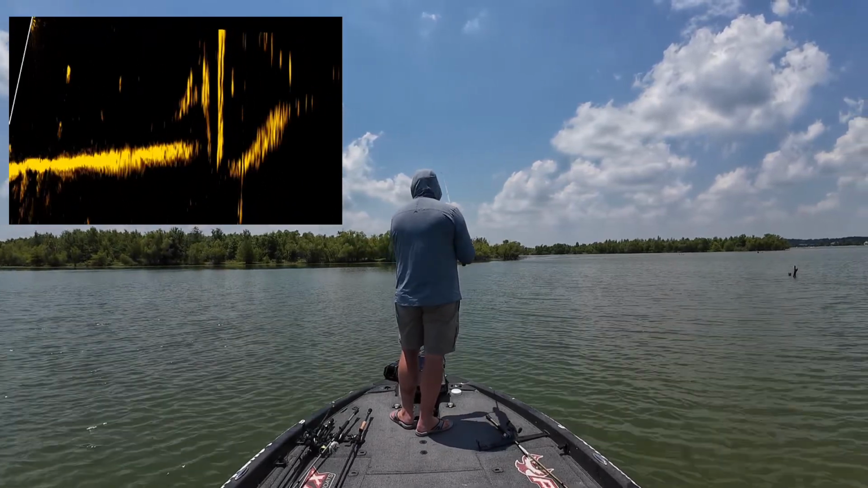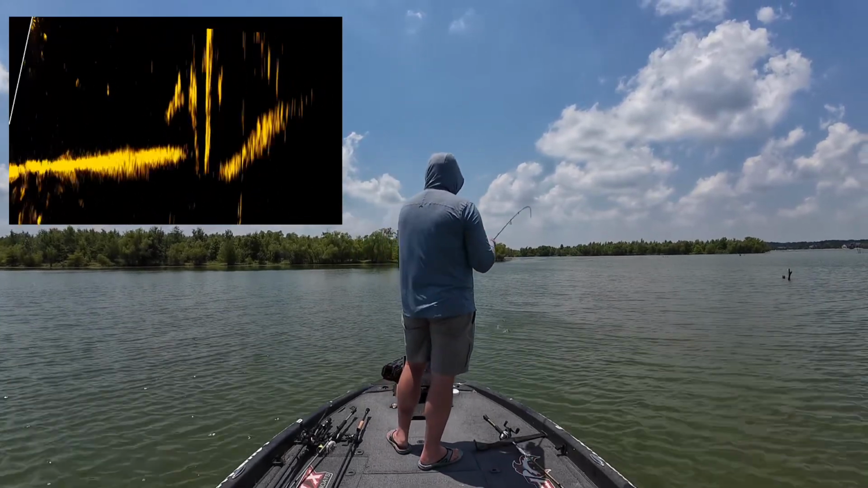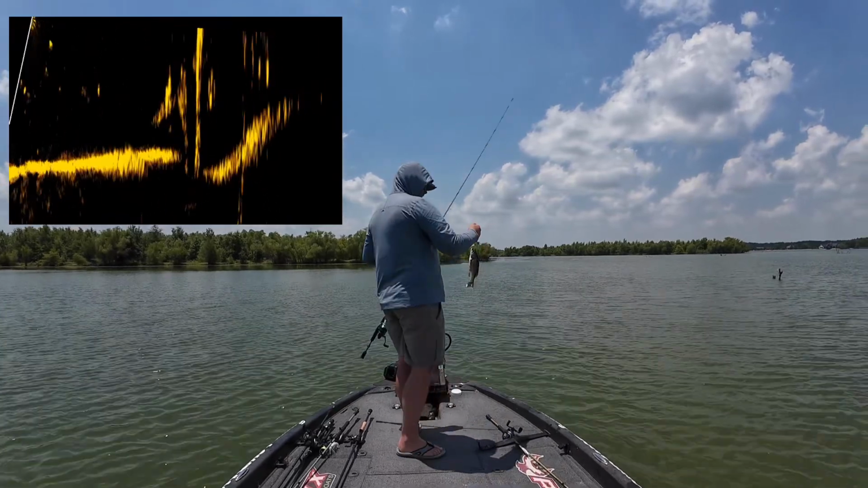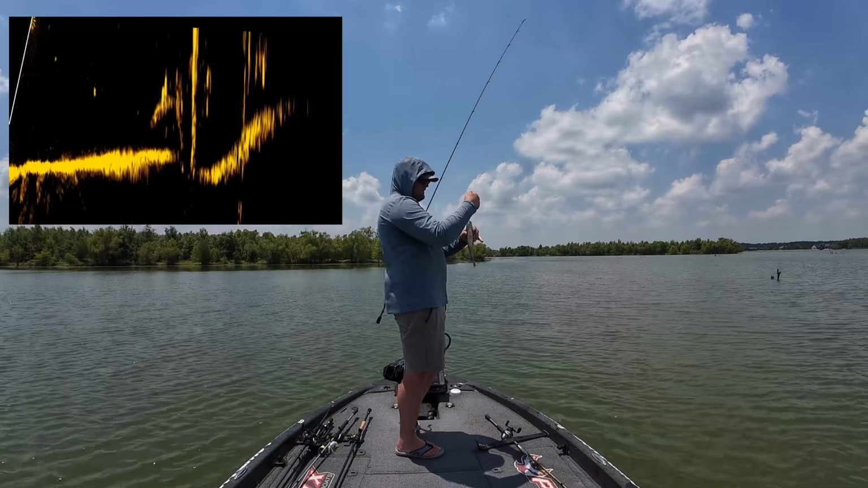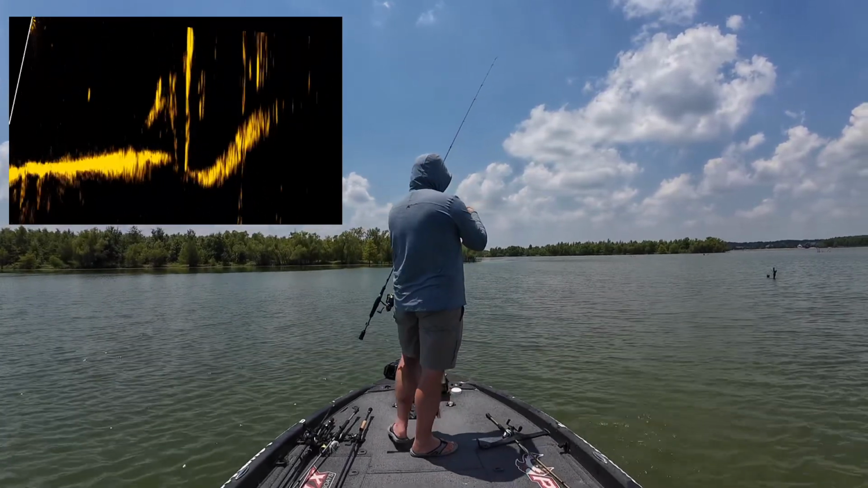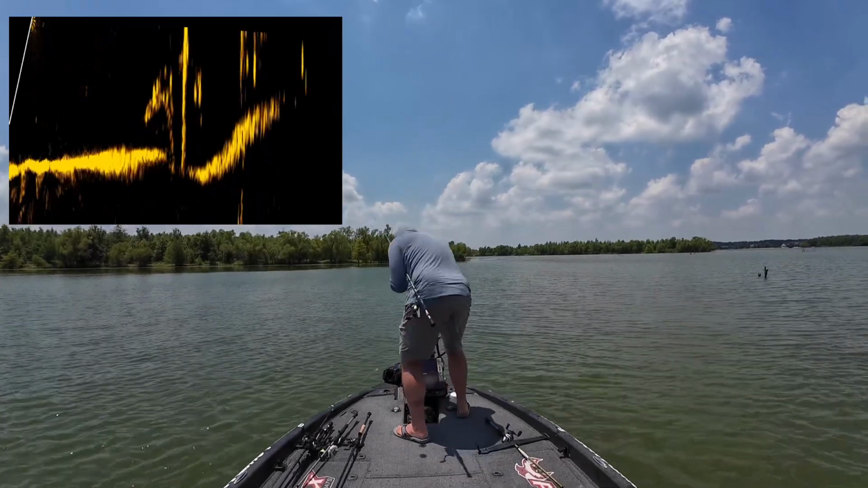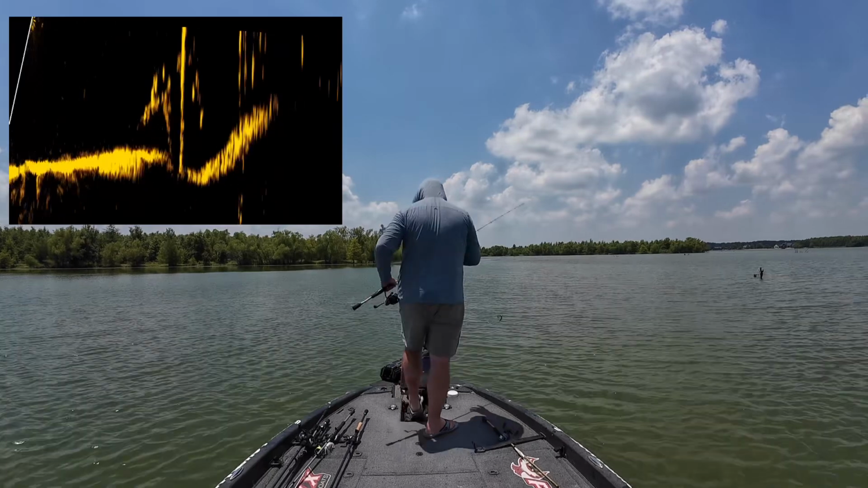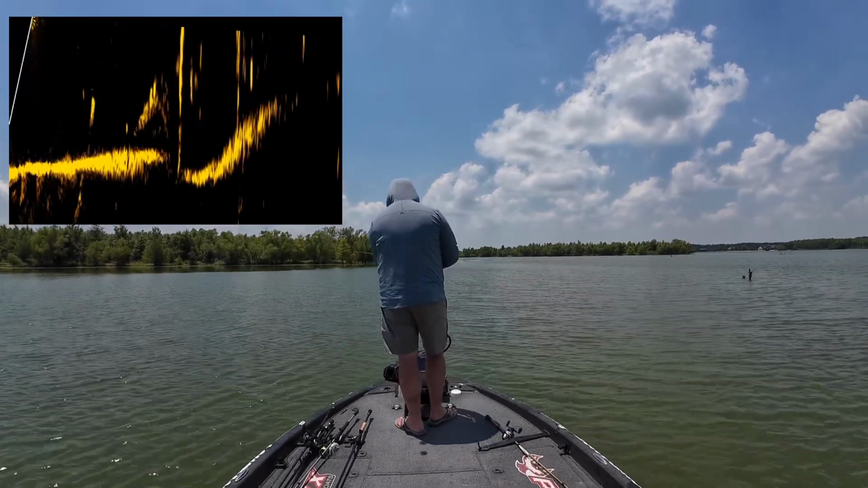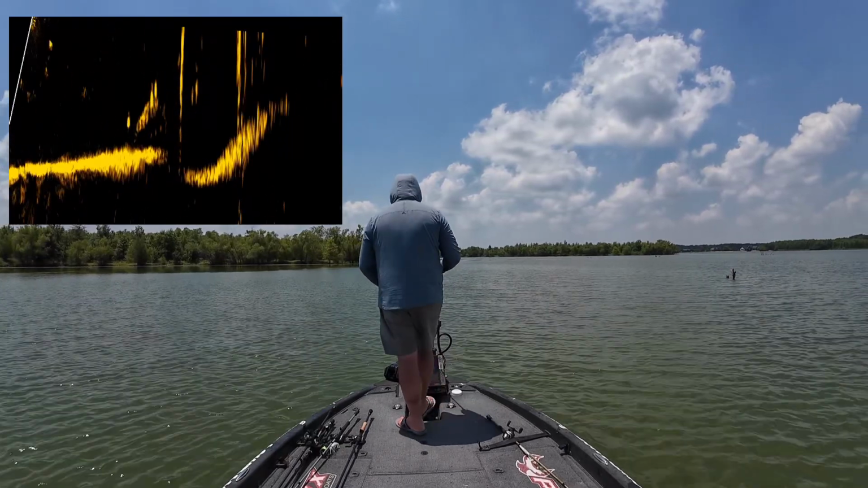I think I just got one. Yep. That was easy. Quick and easy. I saw a cluster of fish hanging around this wood here. And I thought I saw my bait falling, and then I didn't see it falling, and that's pretty much telling me all I need to know.